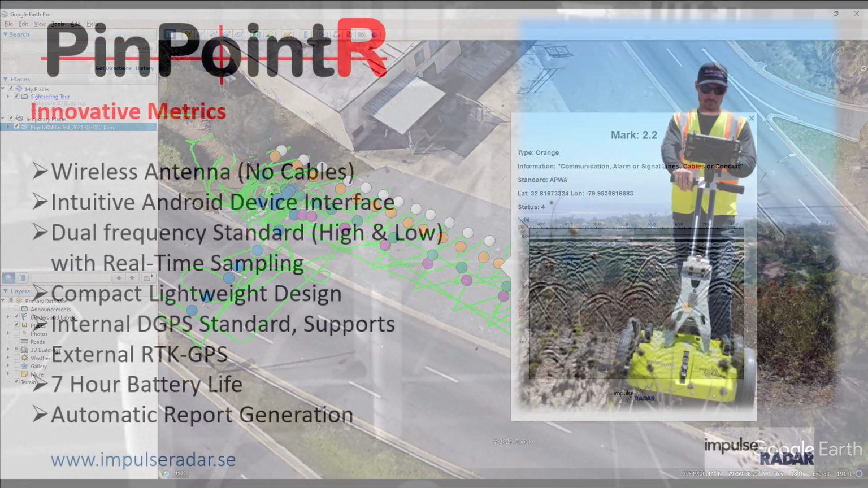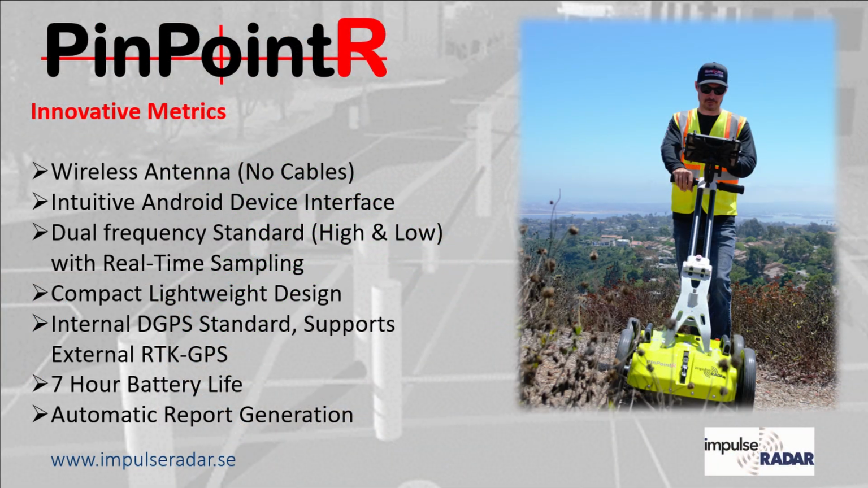So that's about all I have for you guys today. I hope you enjoyed the demonstration. We are continuously updating this unit, updating the Android interface to make it better. So stay tuned for some advanced geomatics features coming out summer 2021.